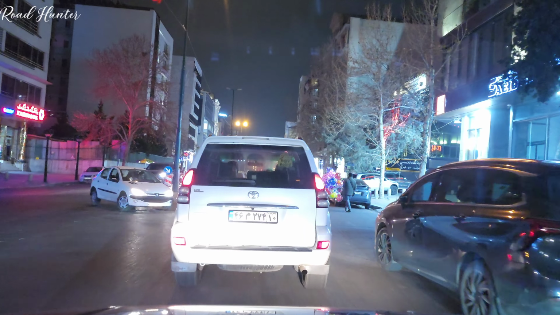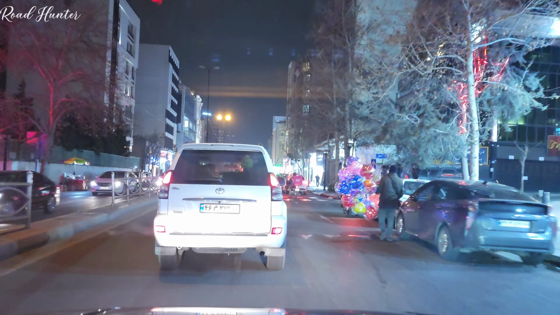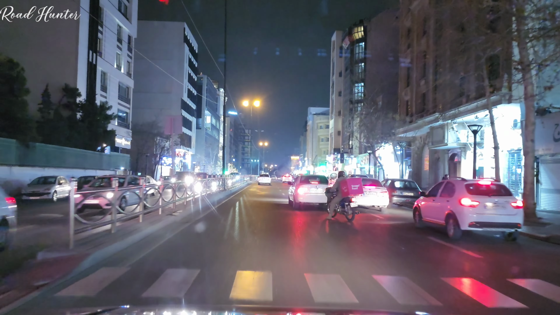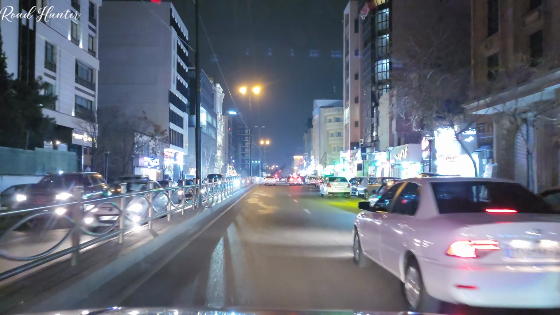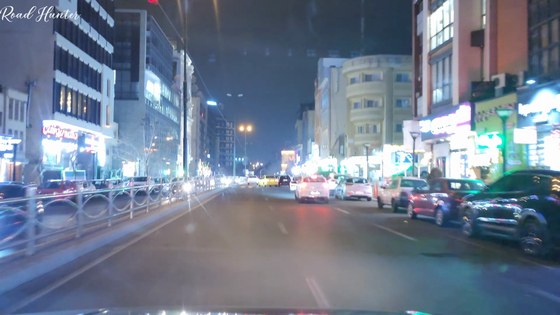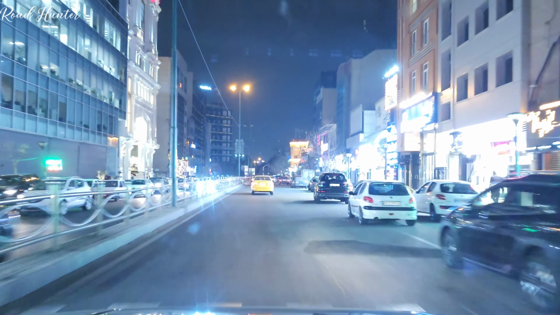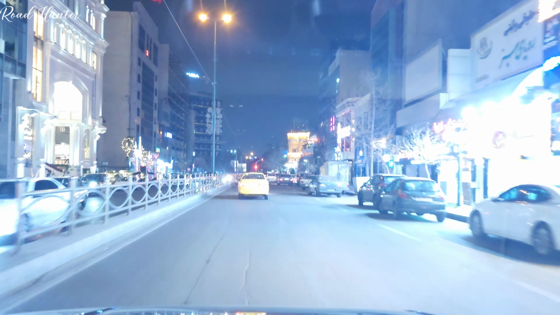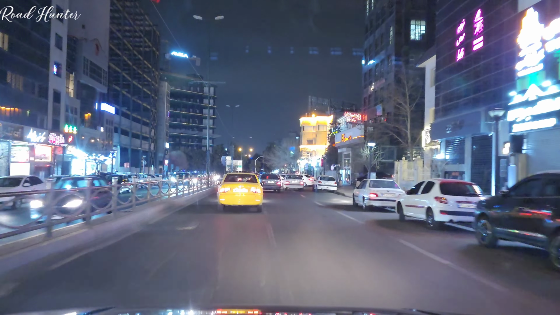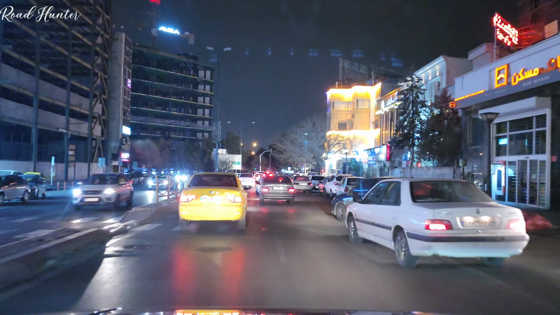Tonight's drive, Sarv Boulevard highlights. Now that we're driving along Sarv Boulevard, it's good to know that this is one of the main streets in Sadat Abad. Stretching from east to west, it's one of the busiest roads in the neighborhood. On both sides, you'll see well-known cafes and restaurants that keep the nightlife alive. The modern buildings, clean streets, and well-organized layout make Sadat Abad stand out. During the day, this area is one of the most crowded parts of the city, but at night, the streets become calmer and more charming. The streetlights reflecting on the pavement, the quiet hum of passing cars, and the overall sense of safety create a unique atmosphere.